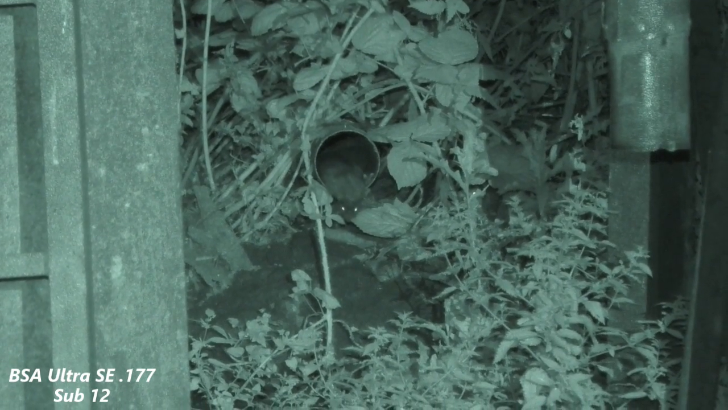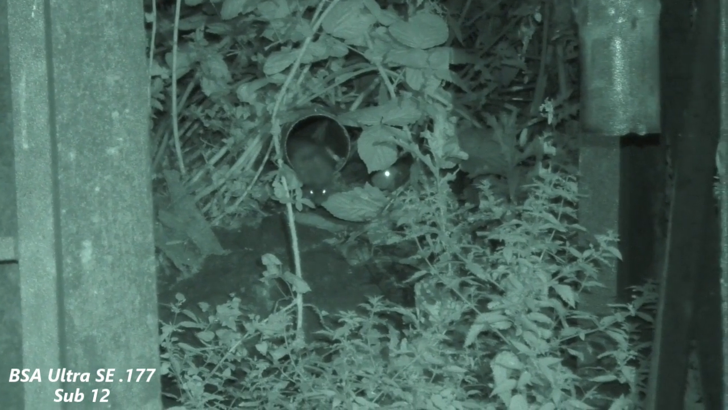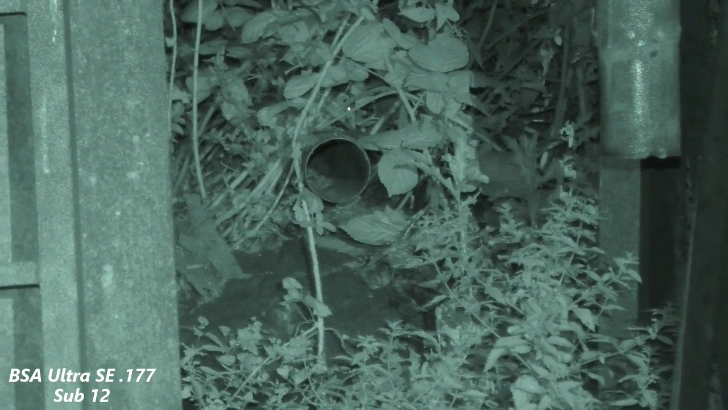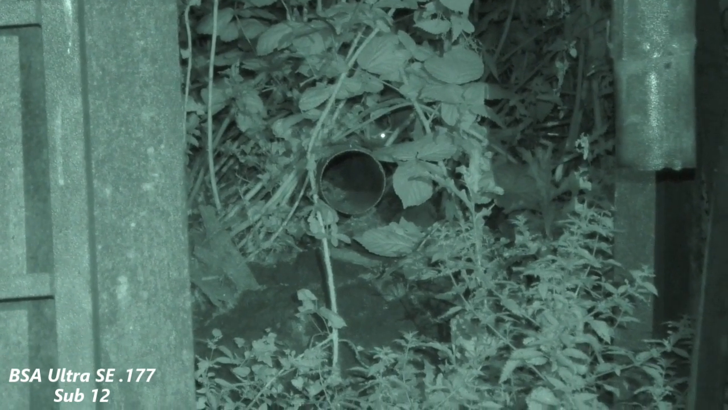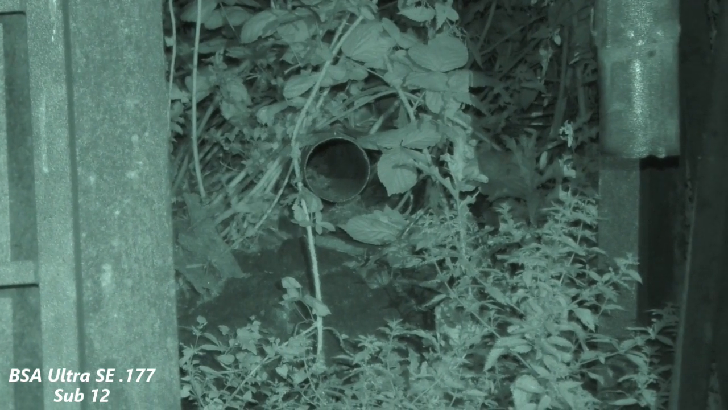So we just got another one from this pipe. You can still see one or two others. Gets a second one. And the third one's a bit more difficult. It's all these leaves and twigs which are just in the way. So he's just trying to find that little slot, that little gap, and gets that one.